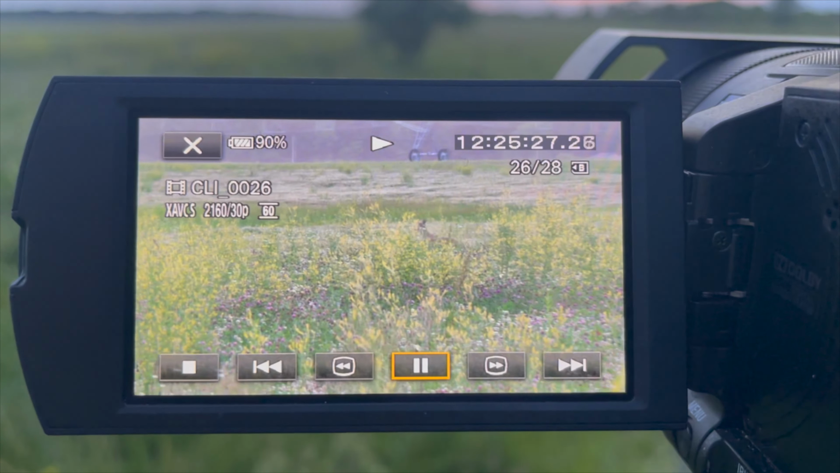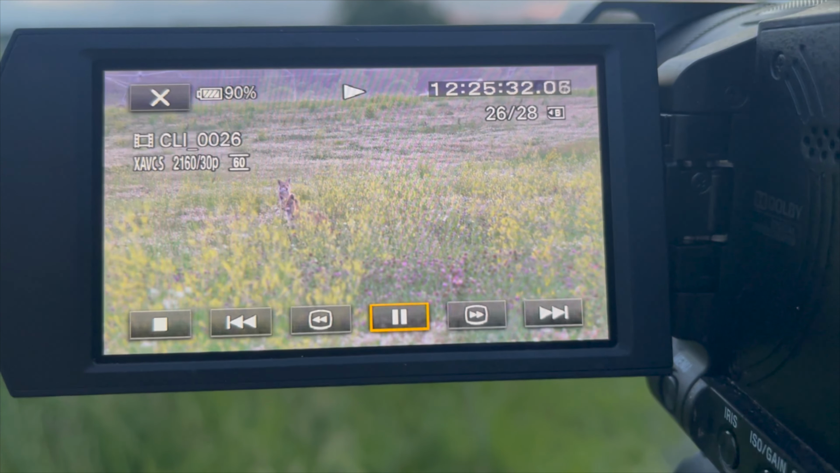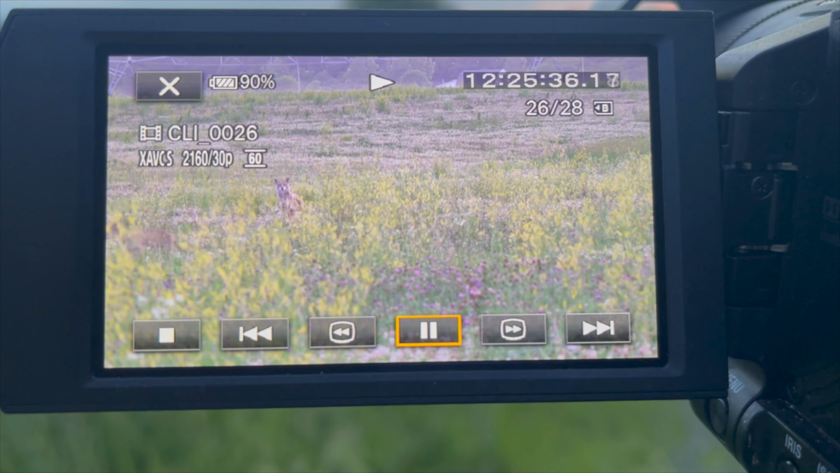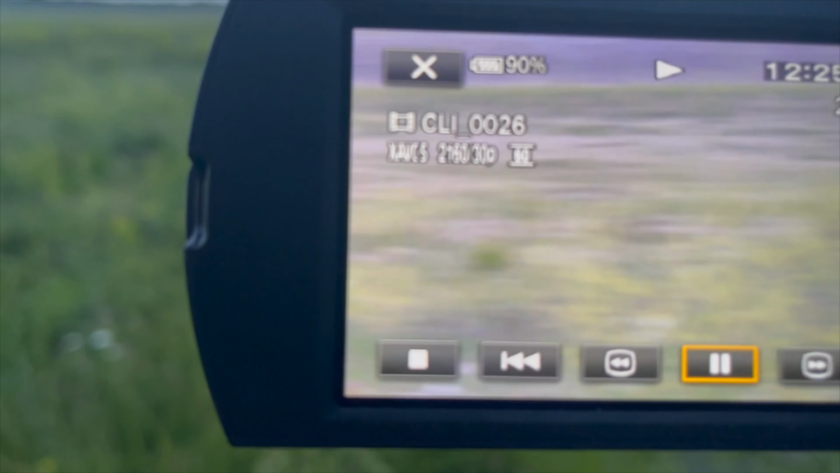So what's funny, watching this back, these coyotes come in and all this tall stuff. So there's another one off to the right that's not in frame. Turns out that's the one that I shoot. So, not only can I not figure out where the thing is, I shot the wrong one.